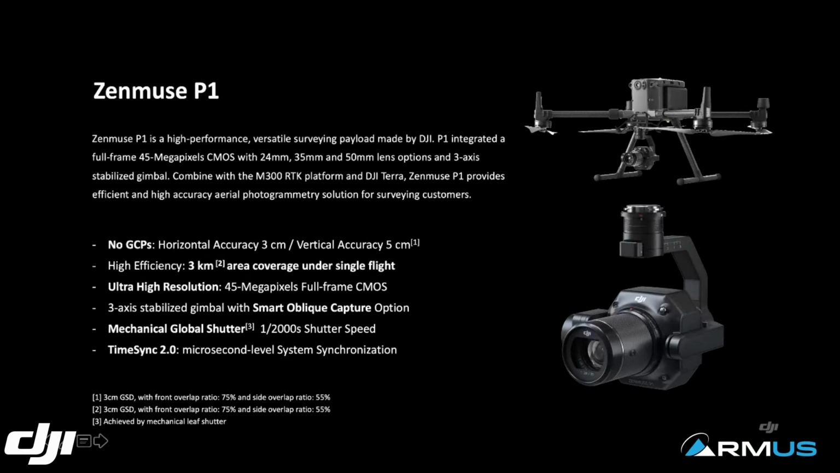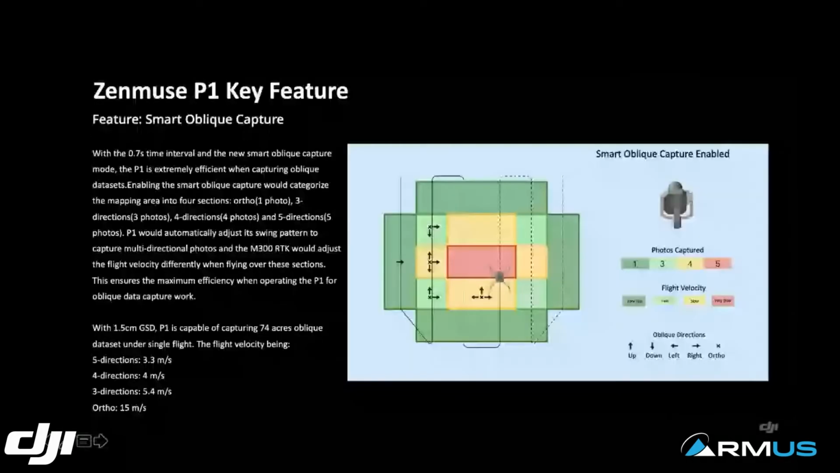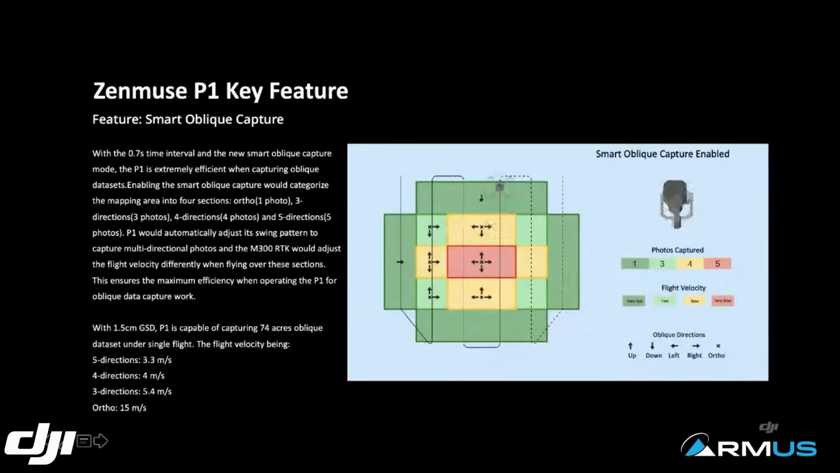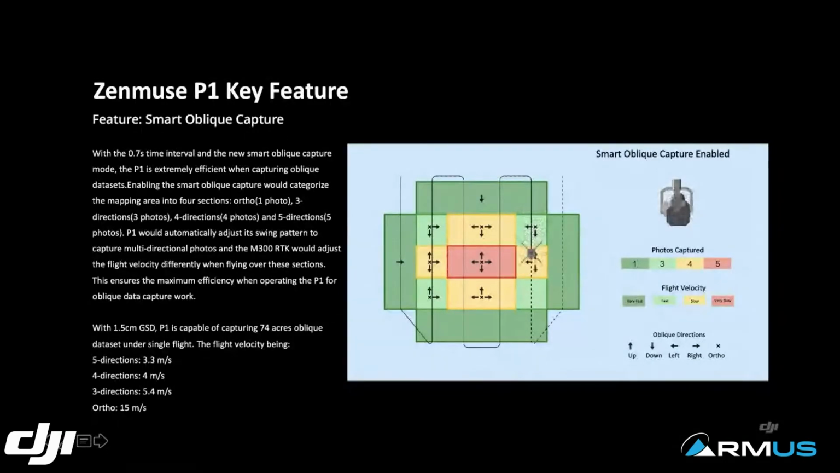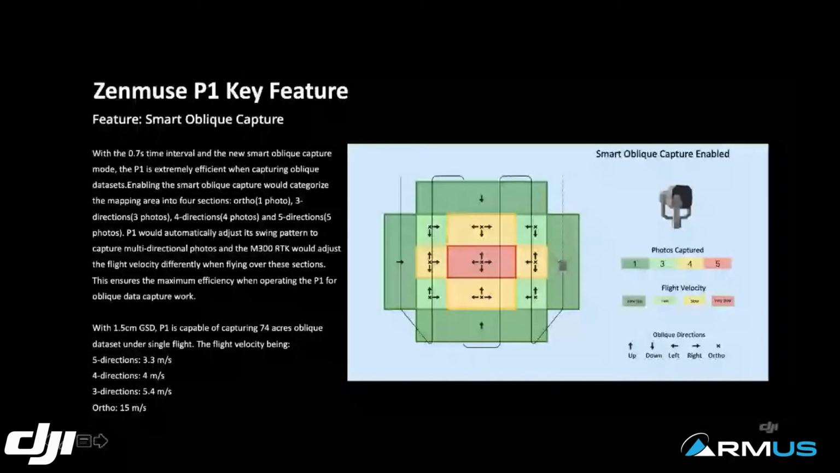And most importantly is the smart oblique capture feature we have. This is something I specifically want to talk about. It's extremely interesting. Basically, it will capture oblique image sets utilizing P1. The good part of this is it will only capture useful data sets.